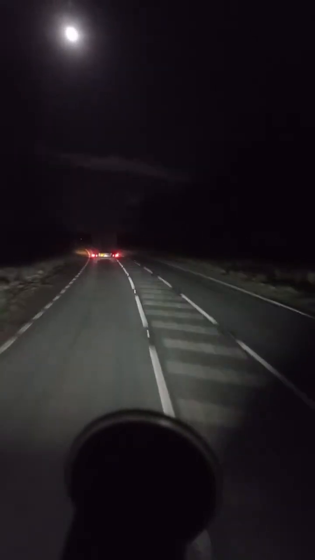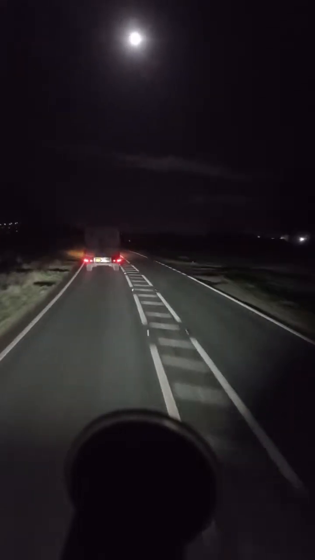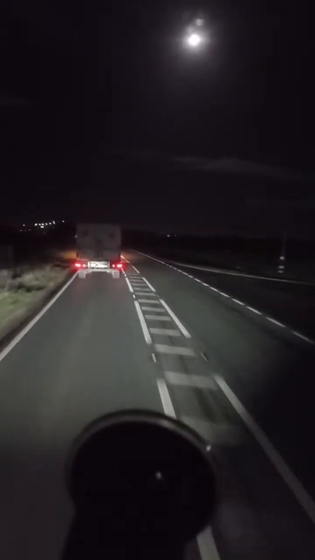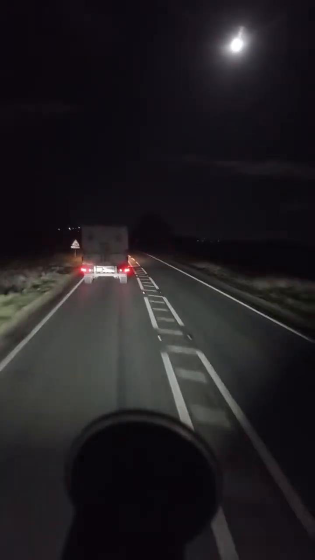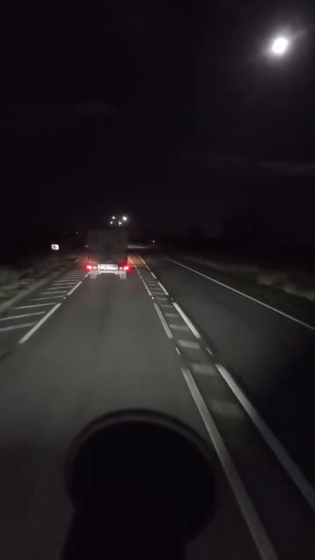Now the first parking that I get, I should rest. Time does not allow me to go much further now. And on these areas, they are always parking so that people can get to rest. That's the good thing about it.